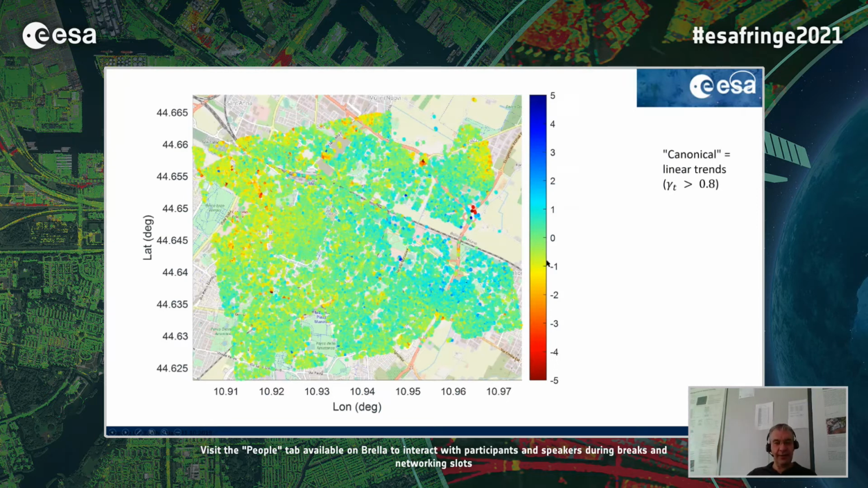Of course this is a limited area, but you can imagine the same reasoning applied to much larger areas. These are PS selected with a temporal coherence threshold of 0.8, but with the usual linear model.